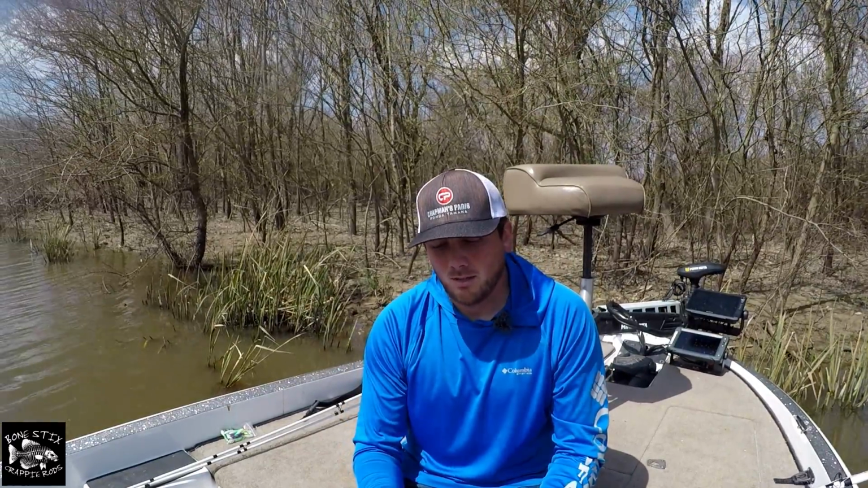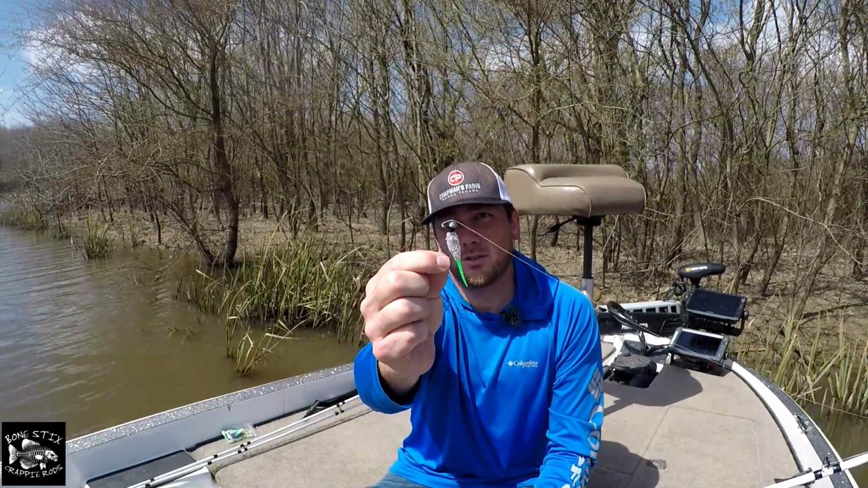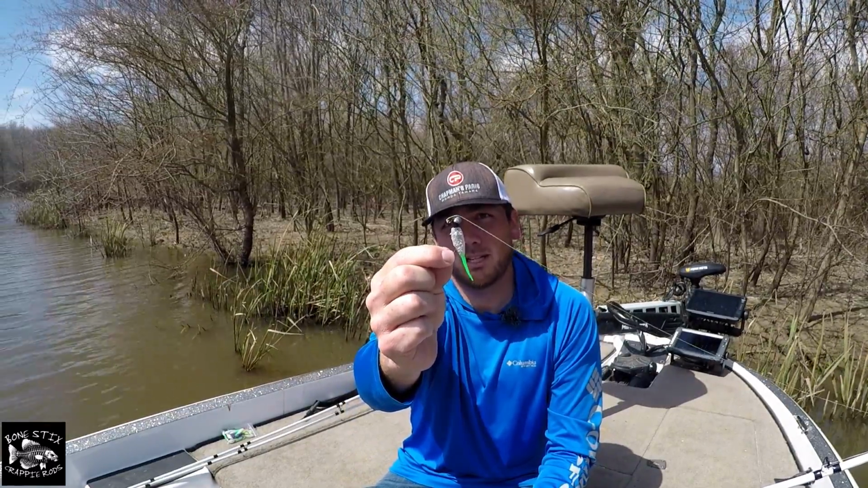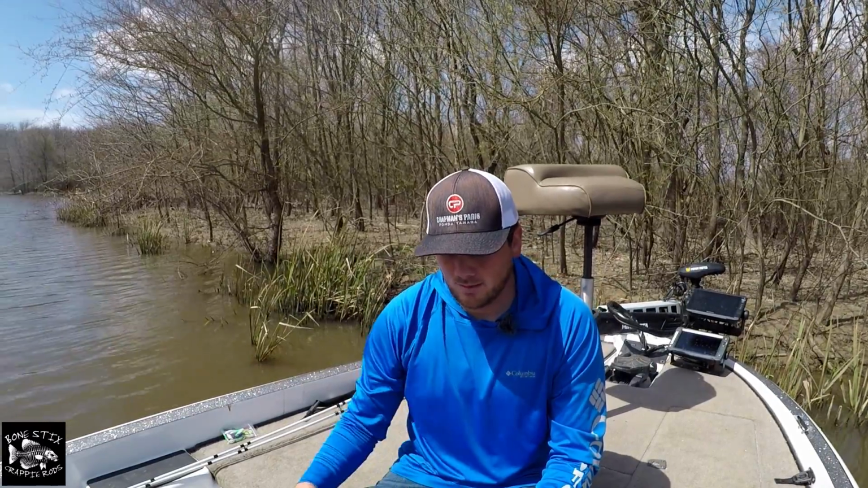We got our limit, we got our 25 in about 1.5 hours. Using MCM tackle, soft plastic, and I caught about 30 fish total, and I could probably catch another, I'd say at least 10 more on that. Didn't have to change it at all.